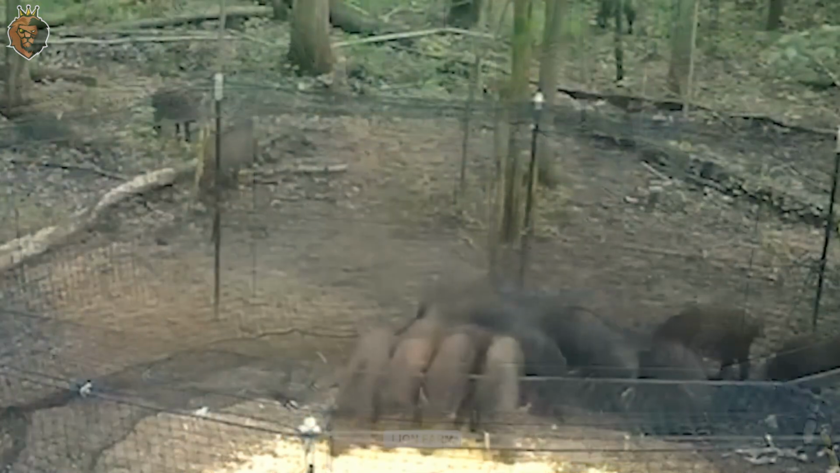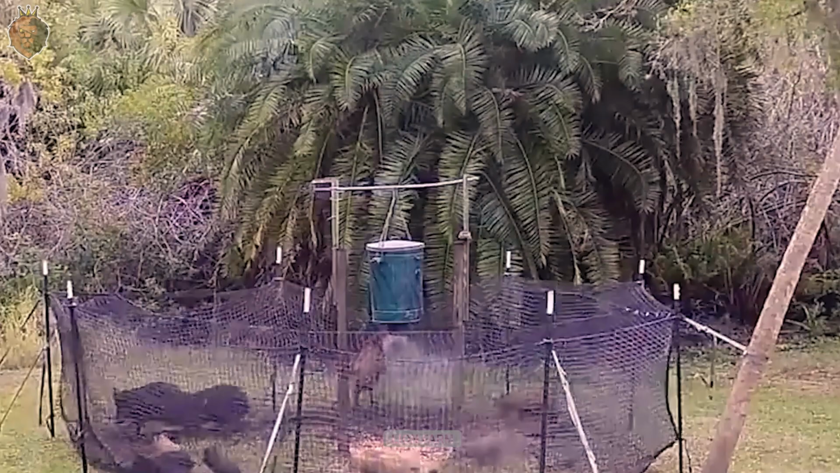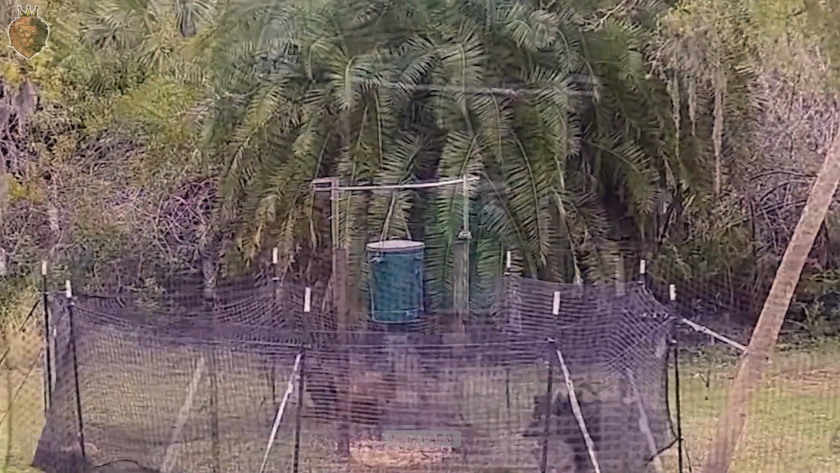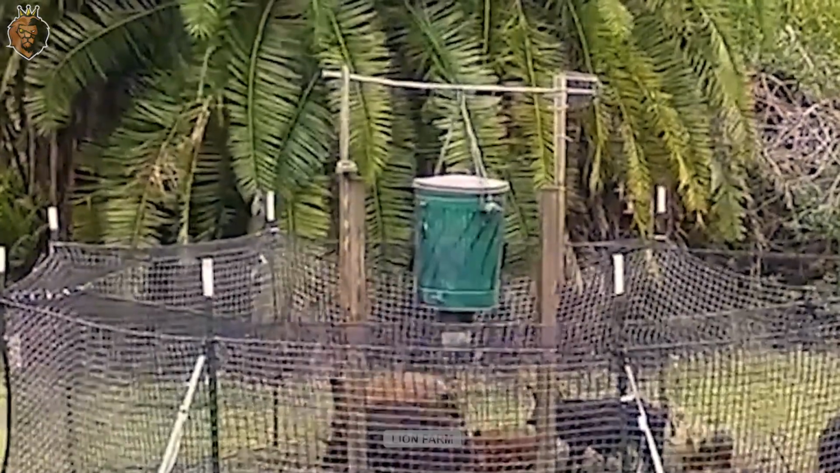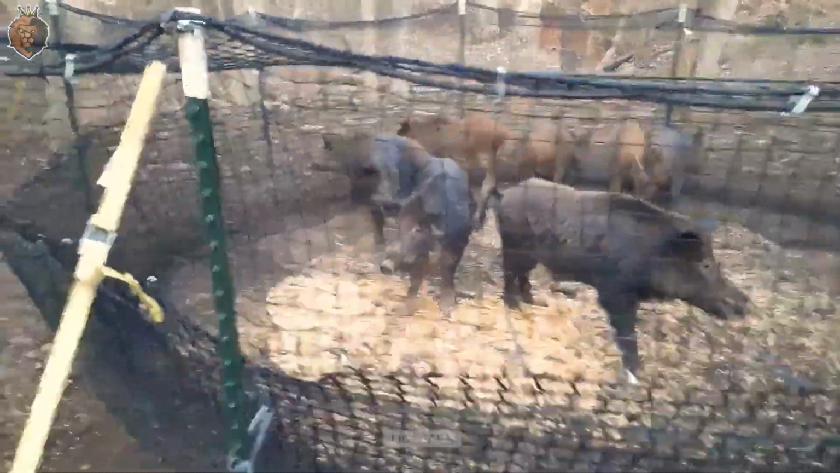In addition to regular trap inspections, hunters must perform routine maintenance to ensure the net and its components remain in good condition. Maintenance includes checking cable durability, replacing worn-out parts, and ensuring the trap mechanism functions smoothly, improving hunting efficiency and reducing the risk of prey escaping.